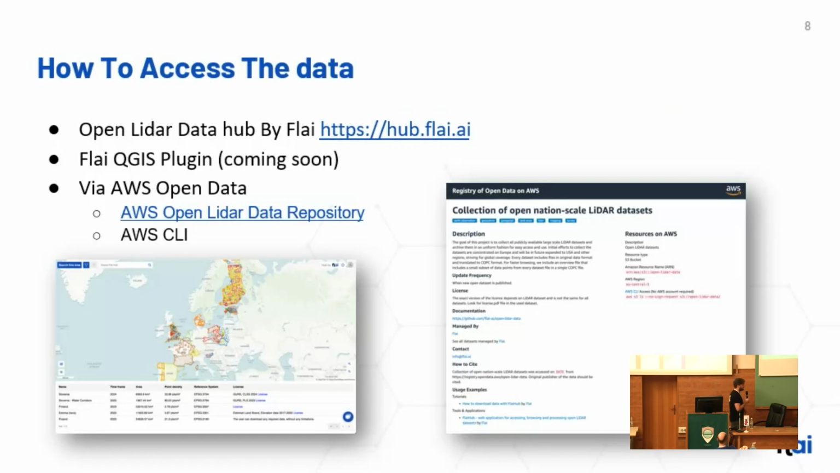So how can you access this data in the repository? There are three ways. One is our Open LiDAR Data Hub, which is at the address already mentioned. The second one is our QGIS plugin. Actually, the feature is coming soon. And the third way is directly through AWS with the AWS command line interface.